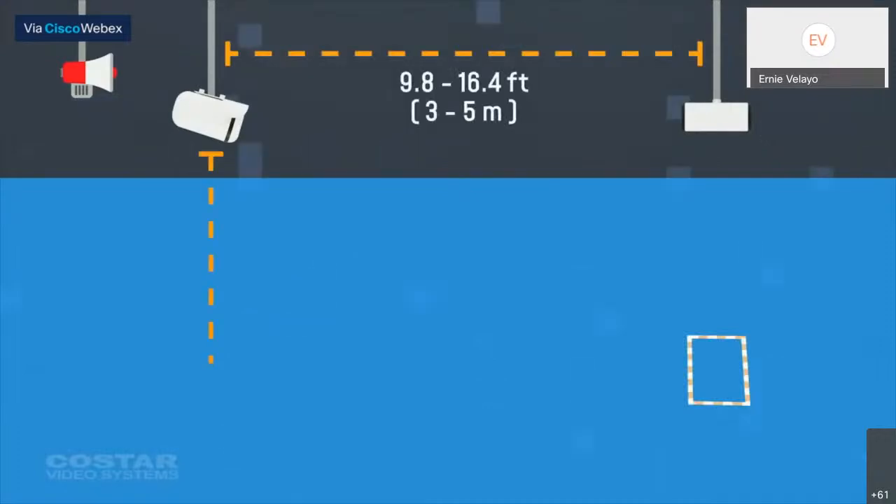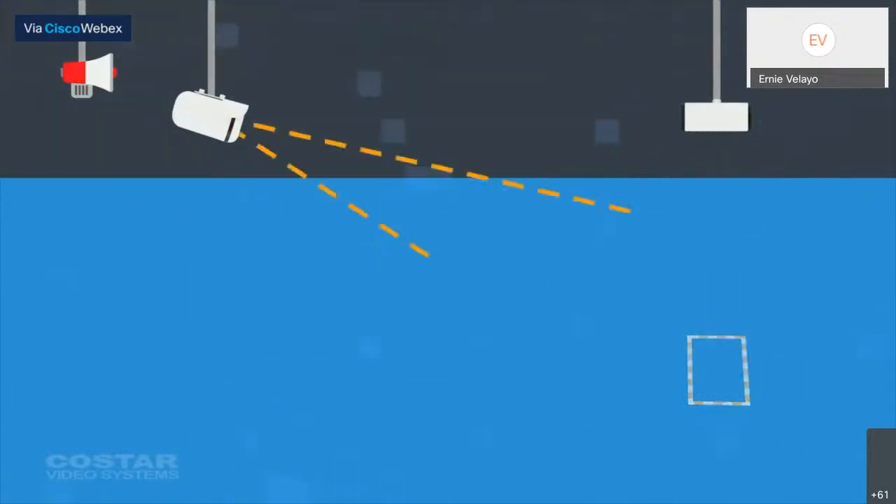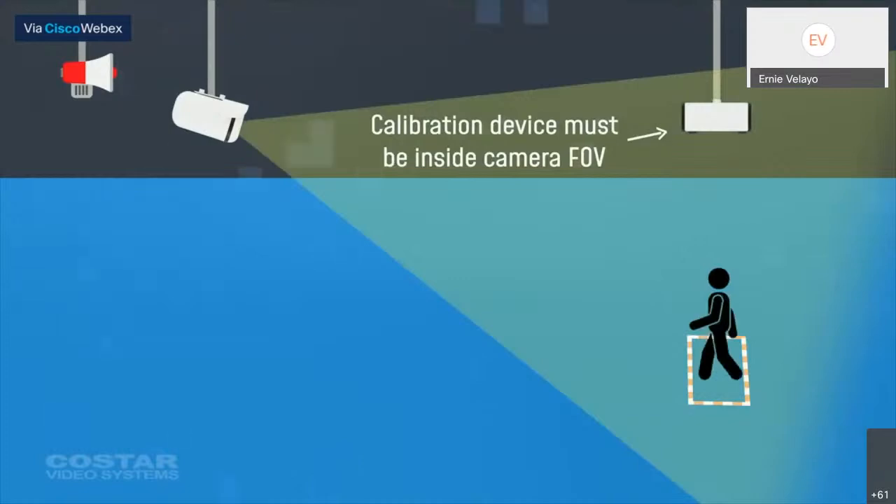Here's a simple diagram showing you the mounting distances, the recommended mounting height, suggested angle for capturing faces, and the field of view you can expect to capture at your point of entry. And of course, the calibration device must be within the field of view of the camera.